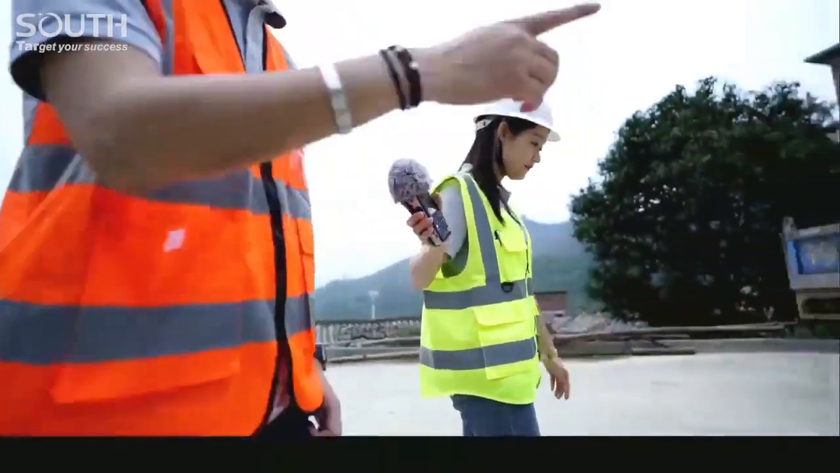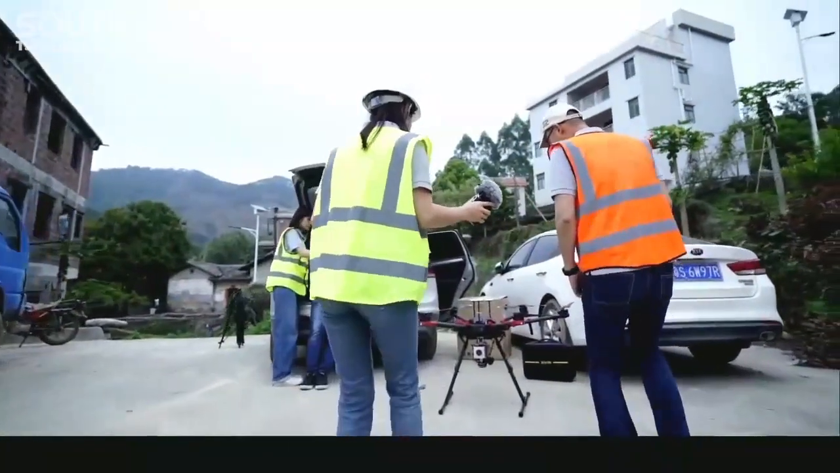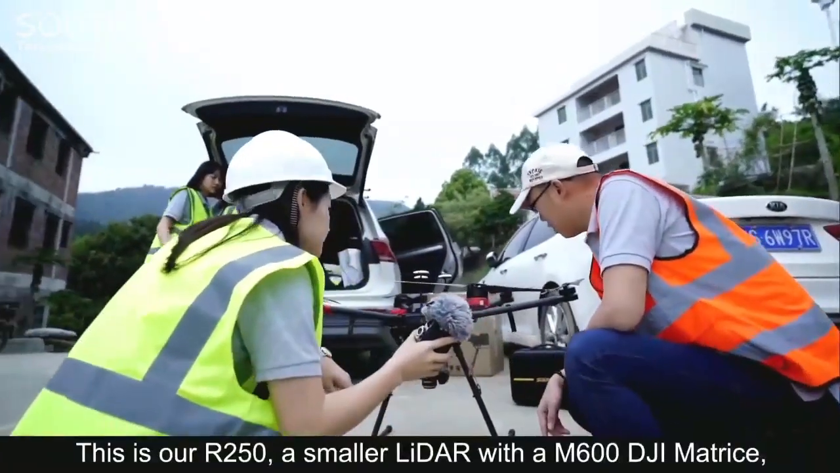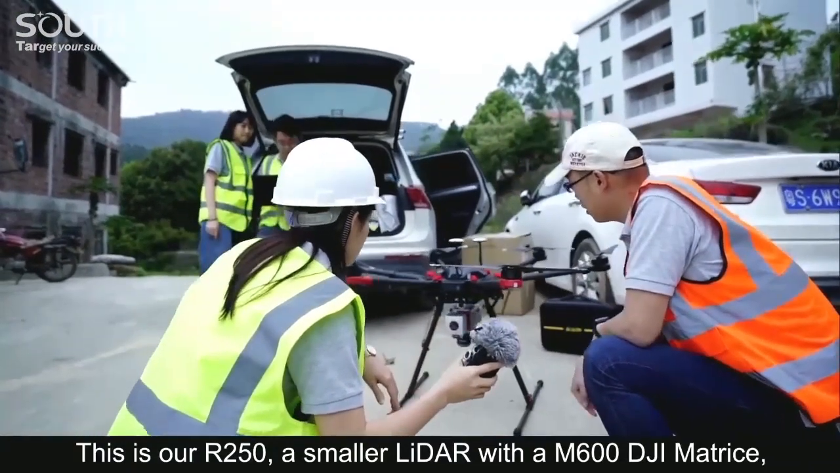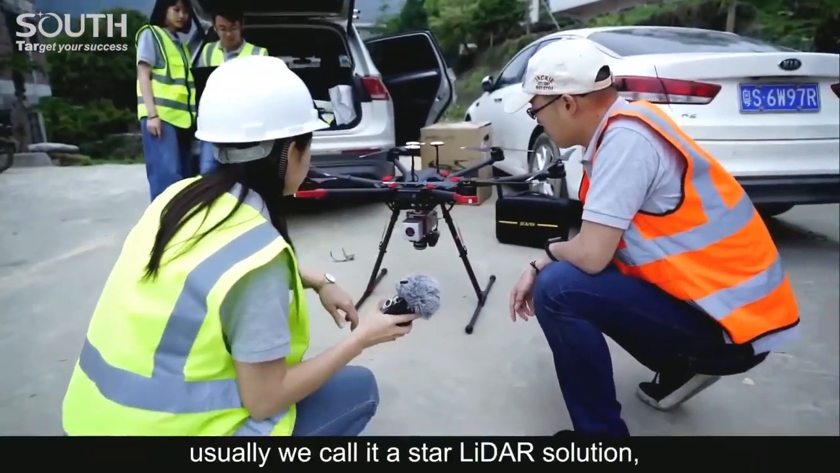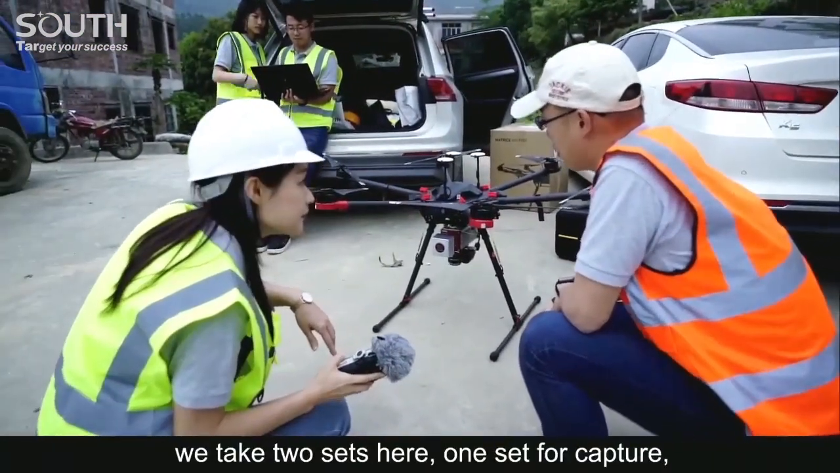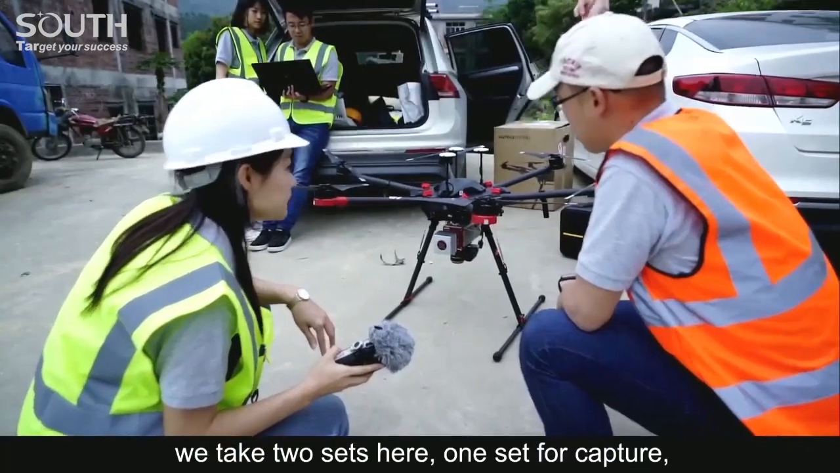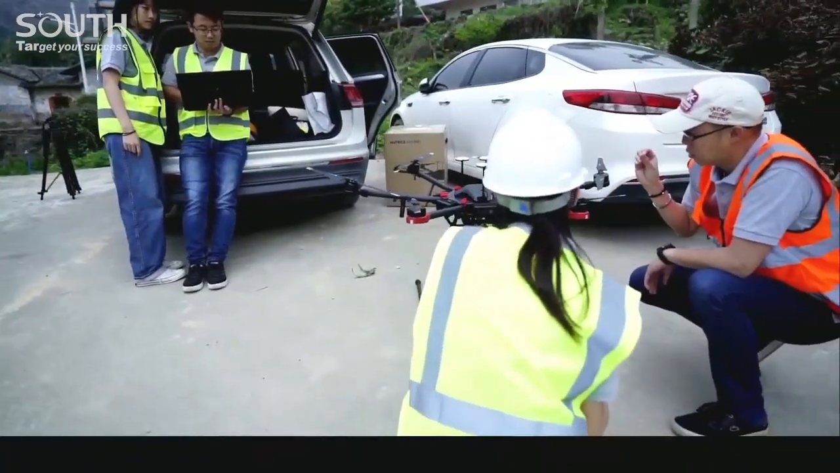Suppose the area size is small, we will capture two groups of data and then compare the accuracy and the efficiency. Sometimes fly high or low, depends. This is the way we improve our workflow and teamwork.